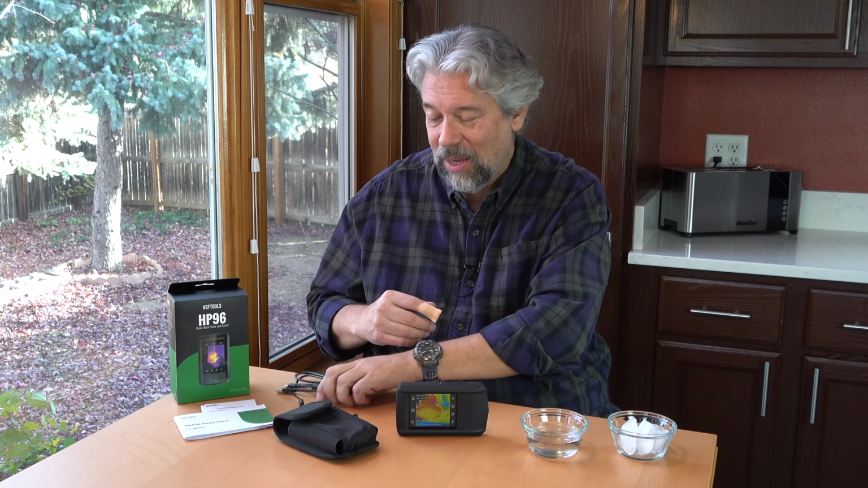Most importantly, it includes a USB-A to USB-C cable, and this is pretty important because this is the best way, possibly the only way, to get data off of the device. So I used it to record some video, and that's how I got it onto the computer so I could integrate it into this. In fact, speaking of which, let's just jump into my demos.